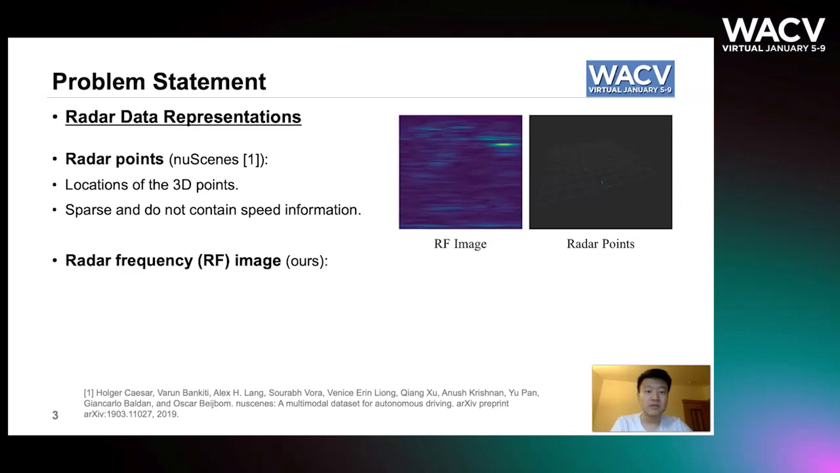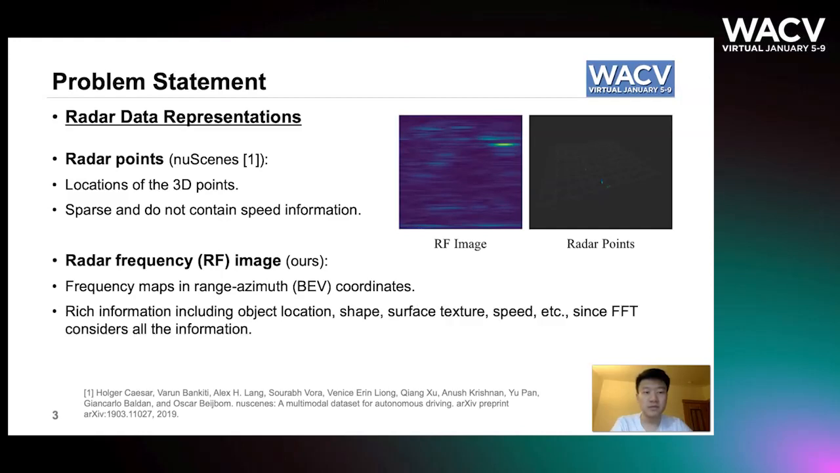The second kind of representation is the radar frequency image, which we are using in this work. It is a frequency map in the range-azimuth coordinates. The RF image is better than the radar points because it obtains rich information including object locations, shapes, surface texture, and speed, since the FFT considers all of this information.